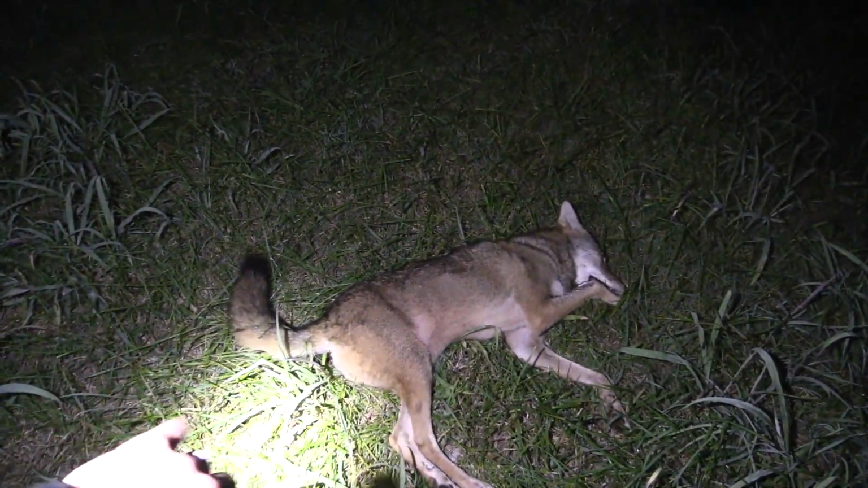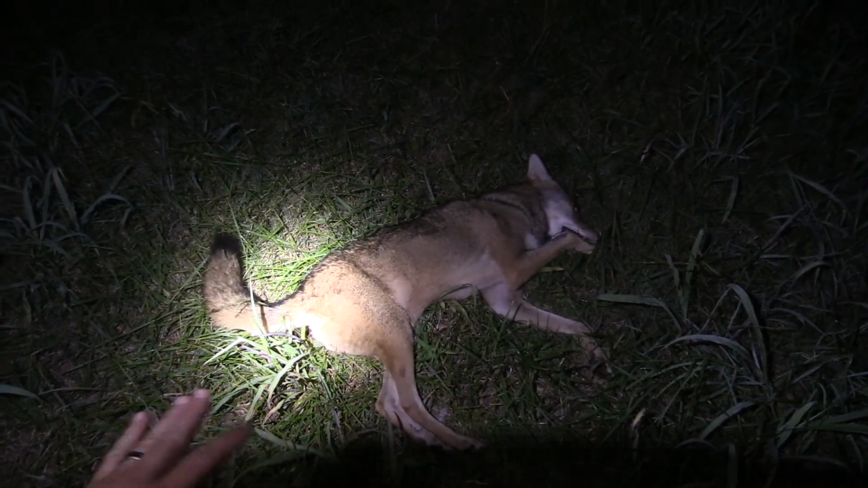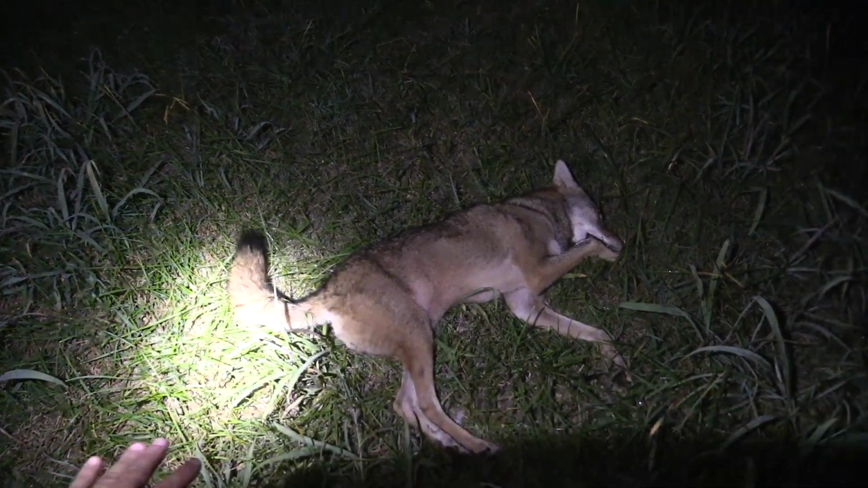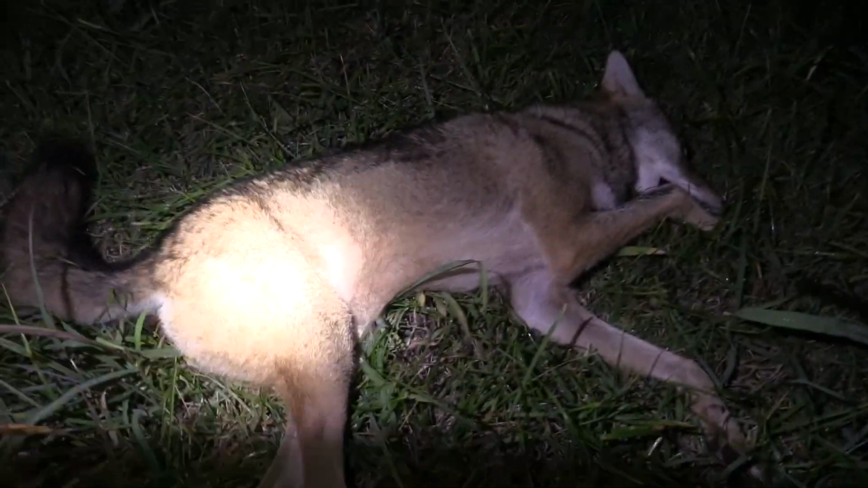I mean, it's October 5th. They're venturing out on their own, don't get me wrong, but there's still some predatory protection mentality in those breeding pairs, and that's probably why we couldn't get them to break. So that makes a whole lot of sense right there.